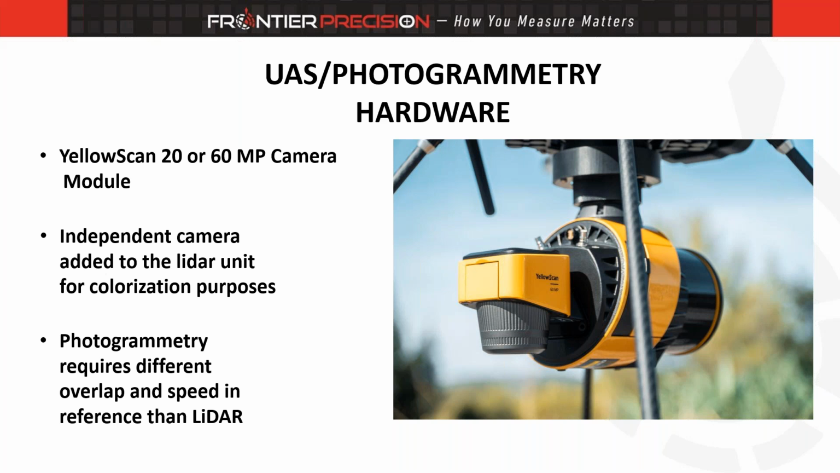This is an independent camera, so it is taking photos completely separate from the LiDAR data itself, and we'll have to mesh those together later on in the processing side of things. But we can use these cameras to colorize that LiDAR data. So if you wanted to see the road is gray and true color, that's what this camera mod is intended for. Next slide, please, Dylan.